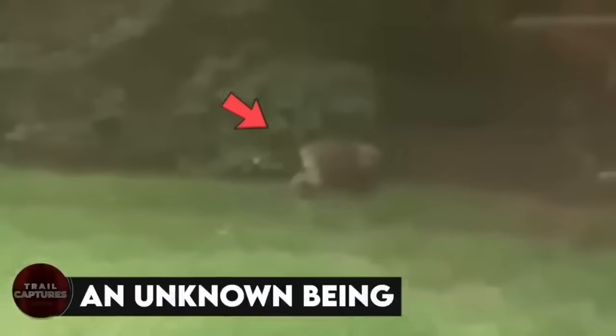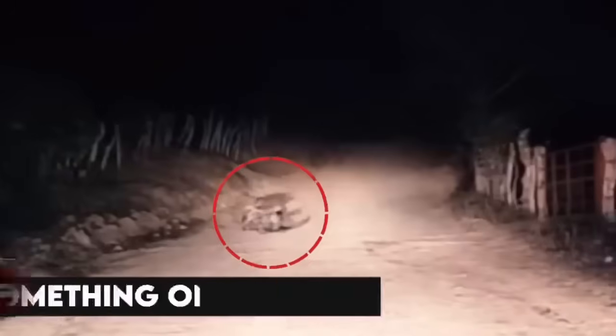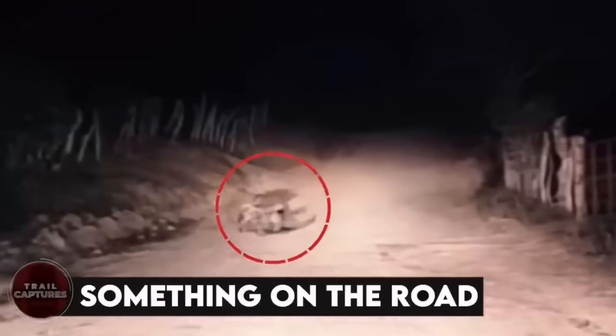An unknown being. At first, I thought it was just a large beaver, but then it started moving, and that was just as weird as anything can be. This video was recorded by a man from a very safe distance. It even looked like the creature didn't notice someone recording it, or maybe it did and just wanted to move away. Still, the fact that the creature didn't attack the man and went on its way is something to be considered here.